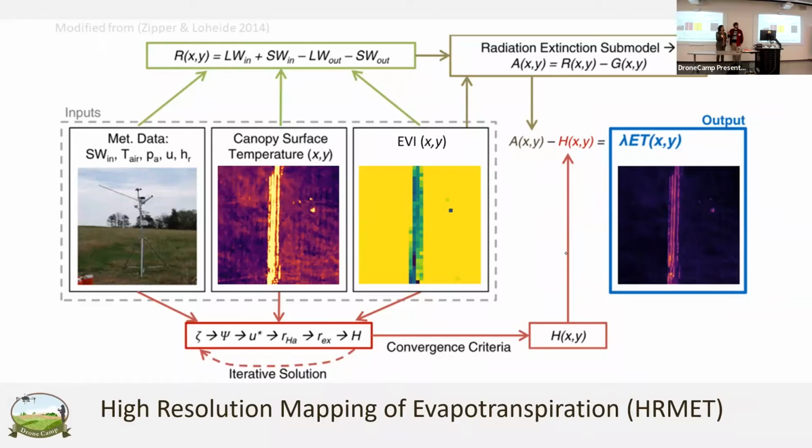And that's the case for any algorithm that you're using. You probably are going to need these met data. There's none of these evapotranspiration mapping from a drone situations where you don't need to know sunlight or wind speed. So you're always kind of going to some sort of data source for that. But great question.